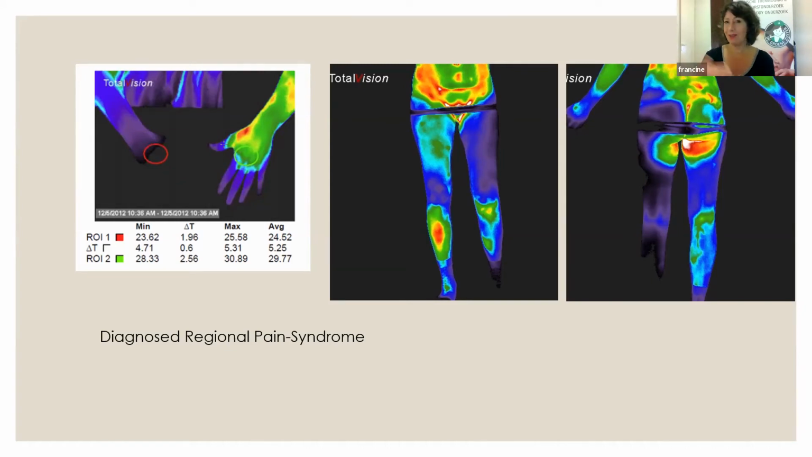And she came in to see me for a breast exam, and she told me about this pain. It was enormous. I said, do you mind if I image your legs? And she said, no, just go ahead. And I saw this. This is really a sign, the leg almost looks amputated. And this is really a sign of regional pain syndrome. So if you have any people going through this, then point them to medical thermographers.